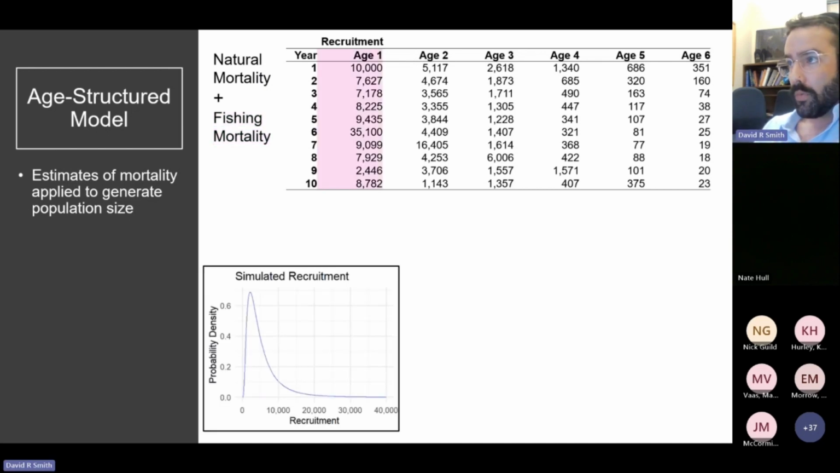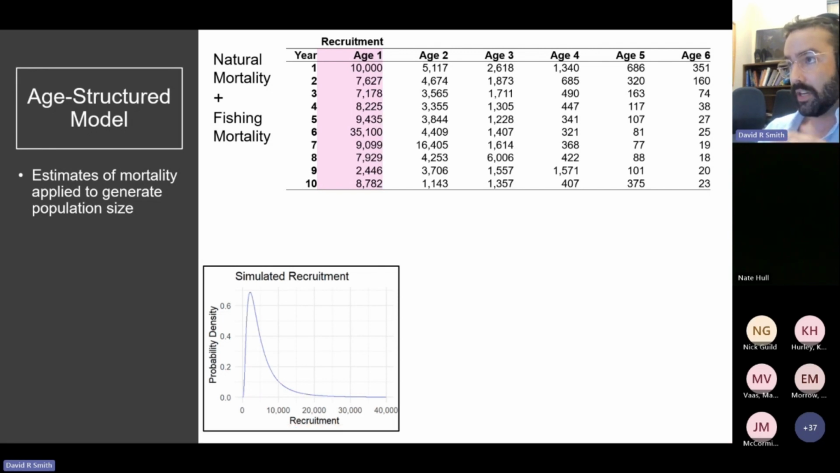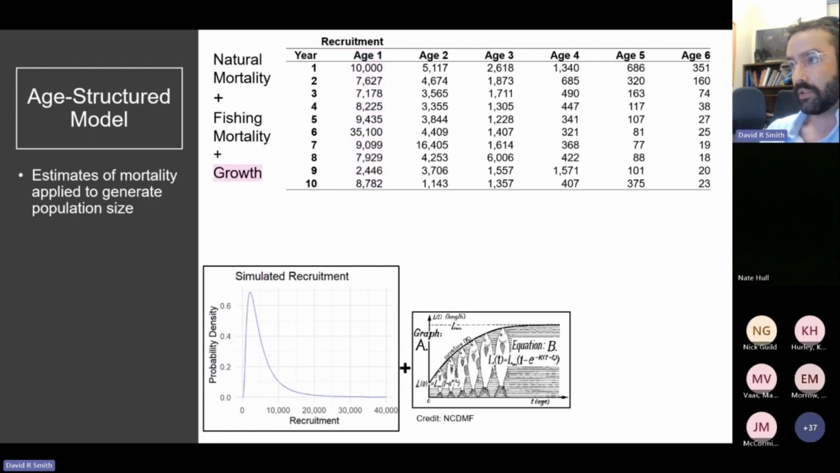We simulated recruitment in the number of age one crappie following a log normal distribution with a mean of 0 and a coefficient of variation of 0.8 to mimic the really high recruitment variability we typically see in crappie fisheries.